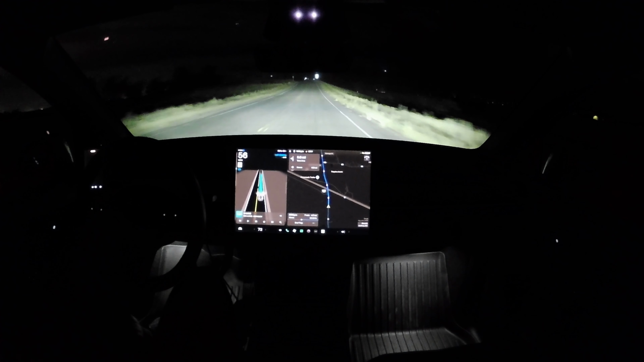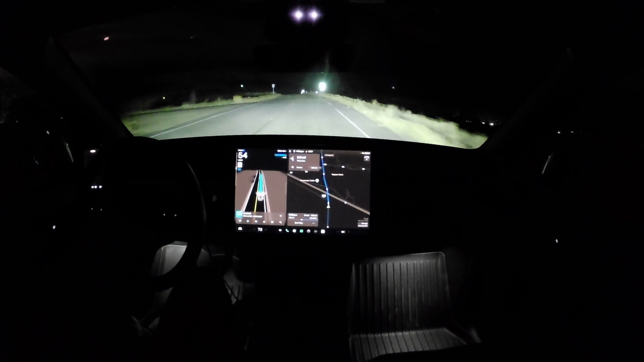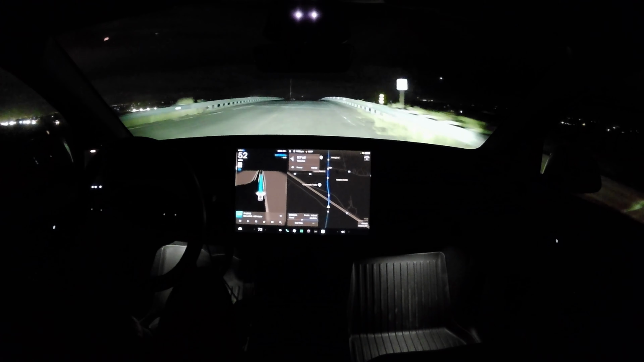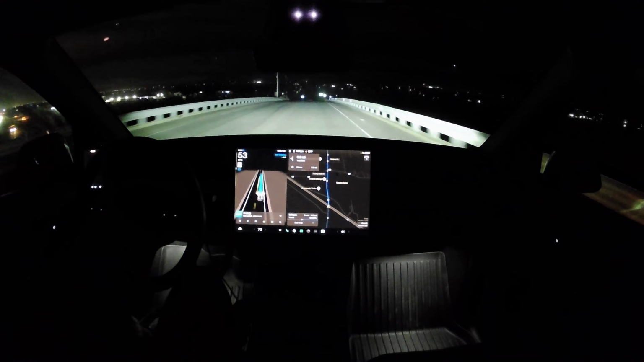Okay, this is coming over to a little bit of a slowdown here. Speed limit, I don't see any change in it. We're going over a big bridge. Oh yeah, this is the bridge that people come over that you have to look out for when you're turning left here.